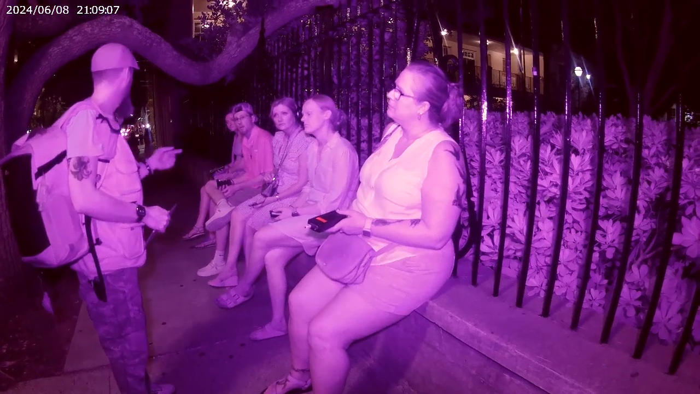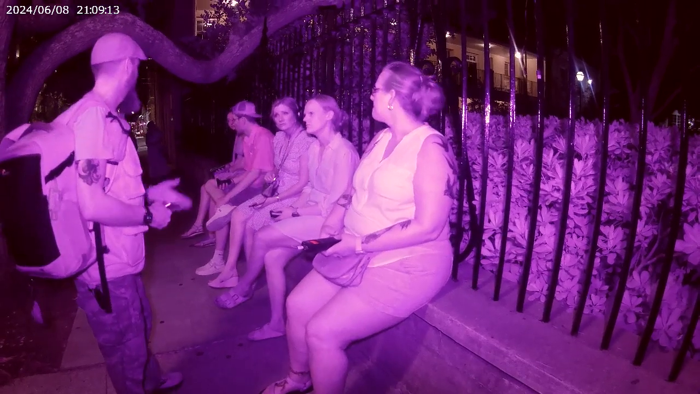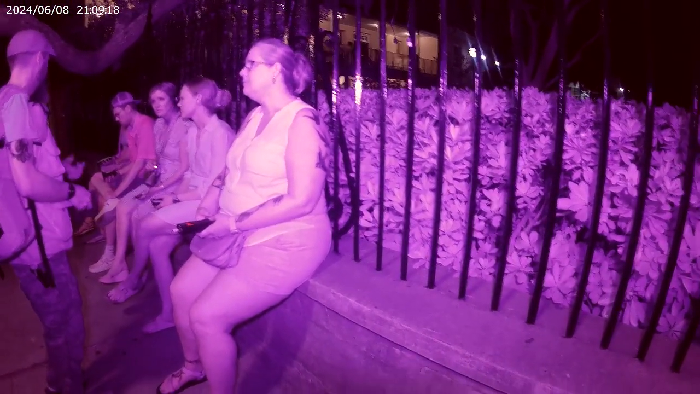There's also a light off to the left of that cemetery that's trying to deter people from taking pictures and video. Again, my camera can see right through it, which is perfectly fine, but I definitely want you listening in. We do get all kinds of things. I gave you all kinds of clues. Obviously, her initials, her full name, her baby, 99, June 16th.